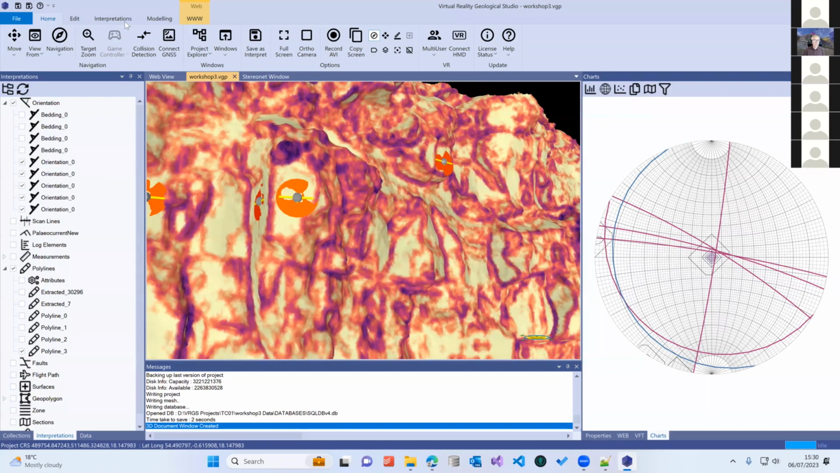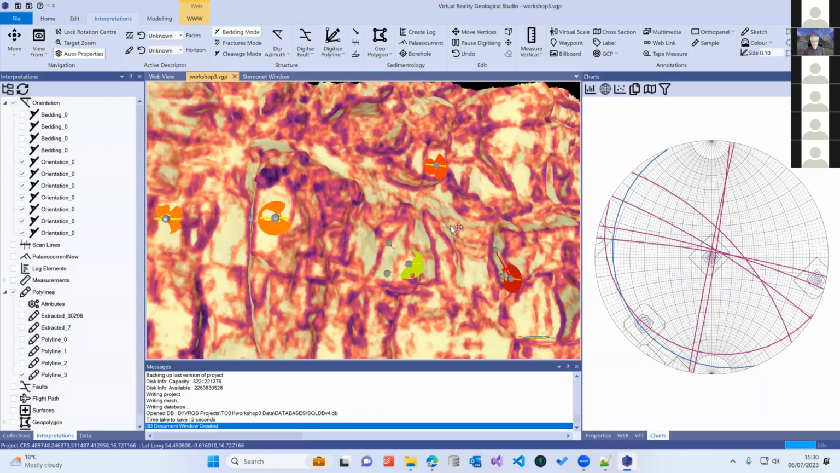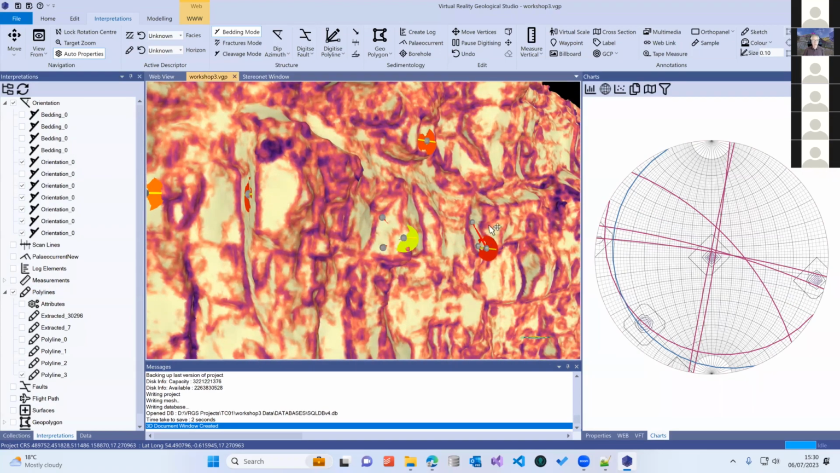So I shall add in interpretations. I'm going to just use the same, I'm going to use 3 points. Put one there. Put one there. So we've got a set of fractures going along here. I'm going to switch off a few of the others. So we've got 3 fractures going along there.